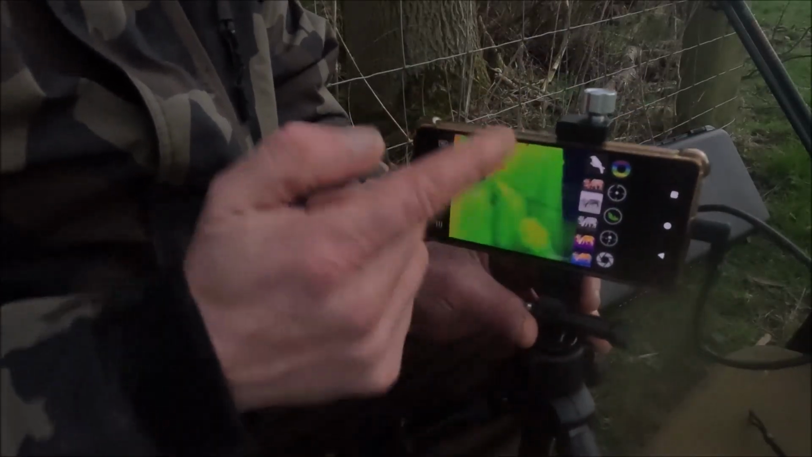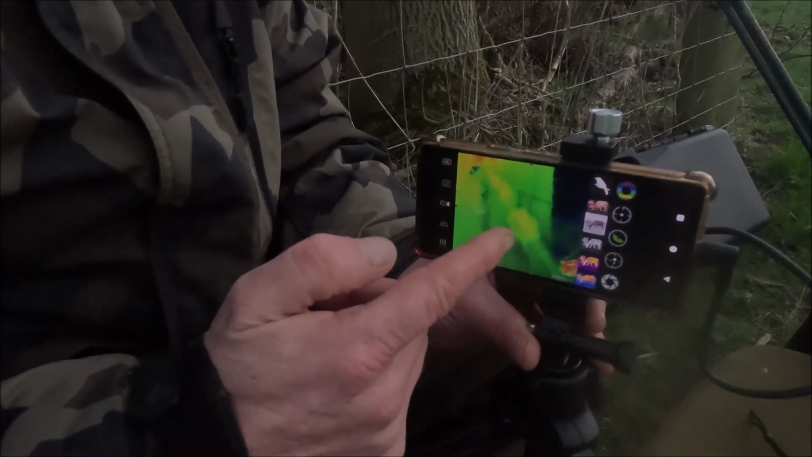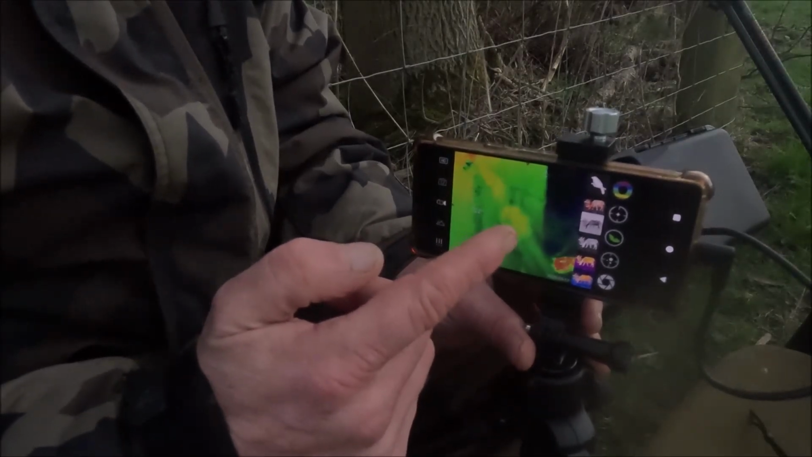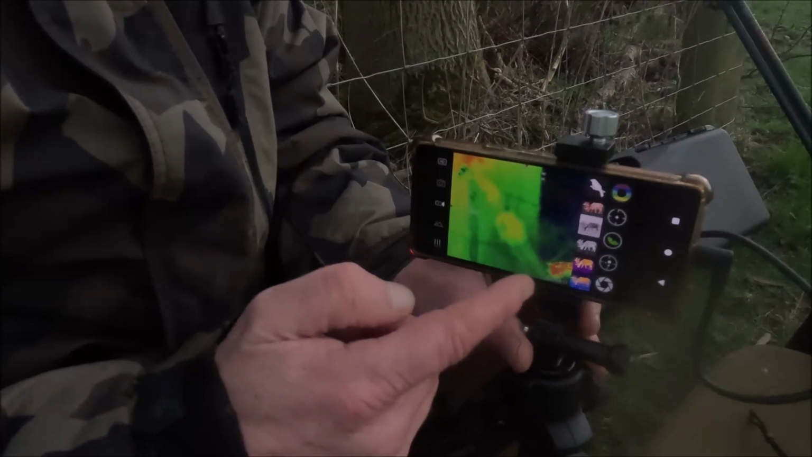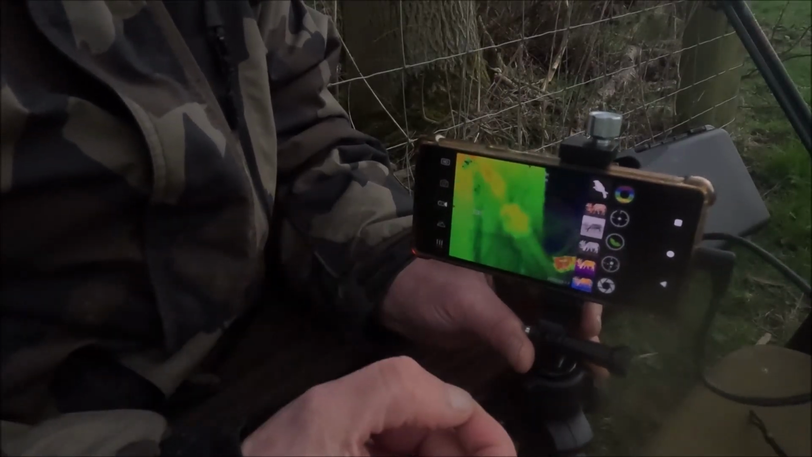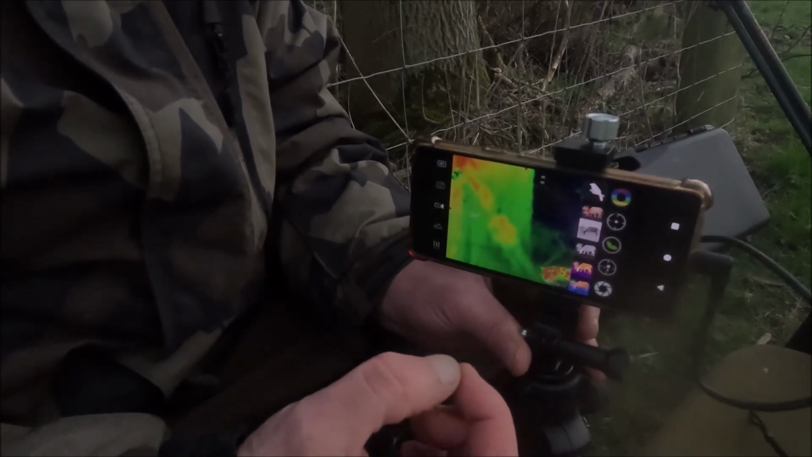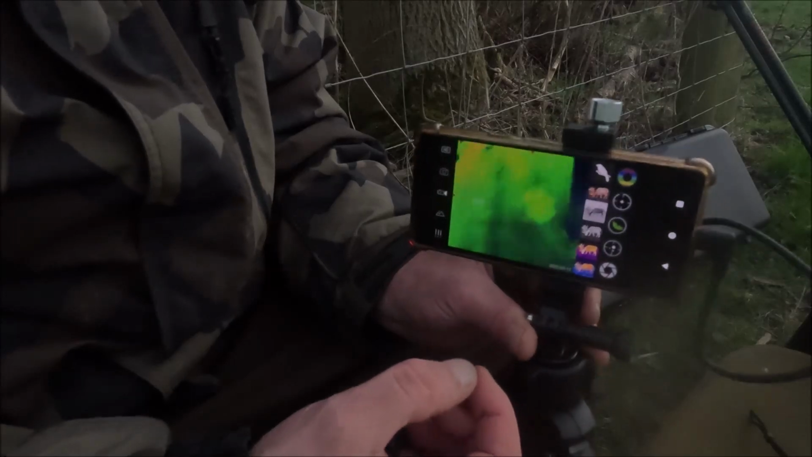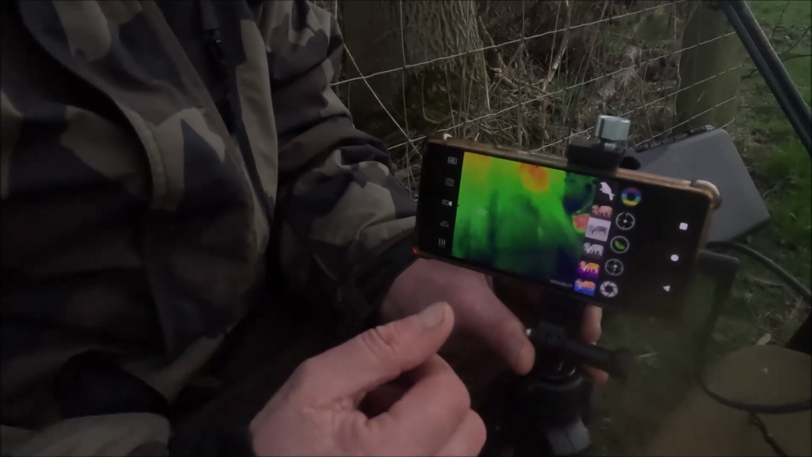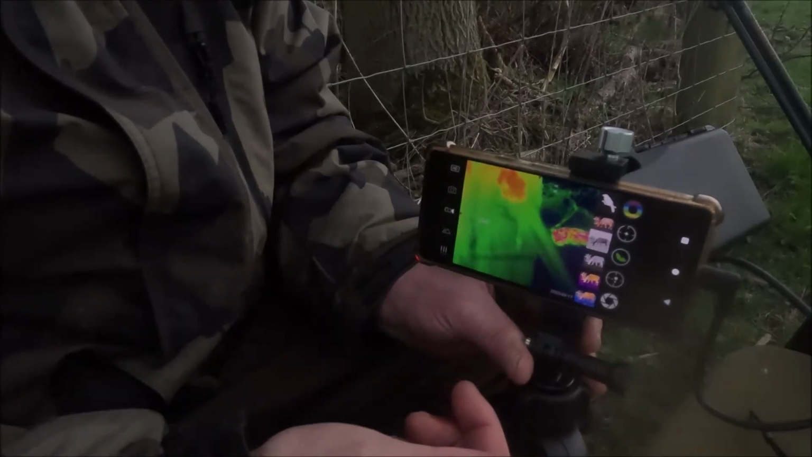Battery life on this one is a big thing. It's using the battery from your phone. In use, I'm finding it probably uses about 10% of your phone's battery for every hour of use. So it's really good. You're going to get sort of like 9 hours out of it at least, maybe more. But yeah, the menu's really easy to navigate.